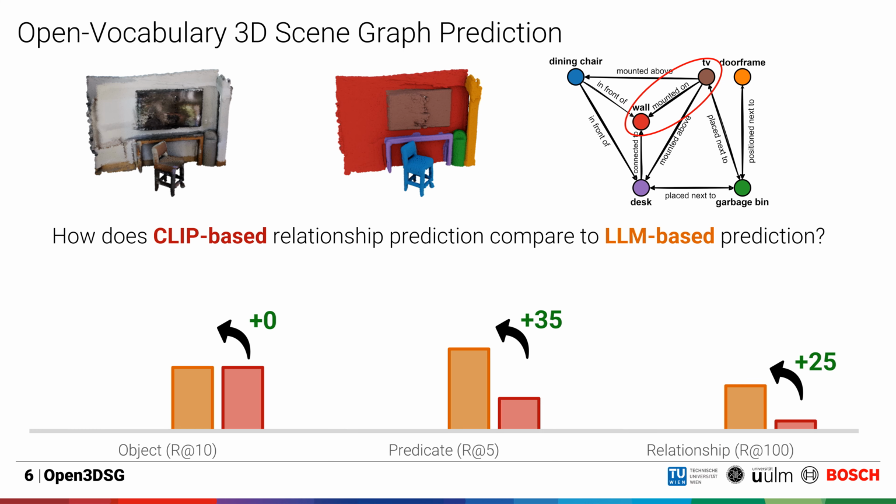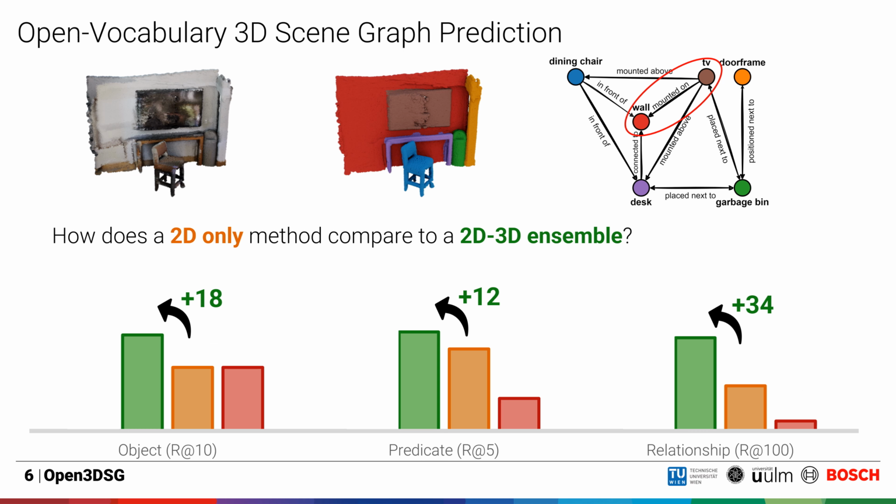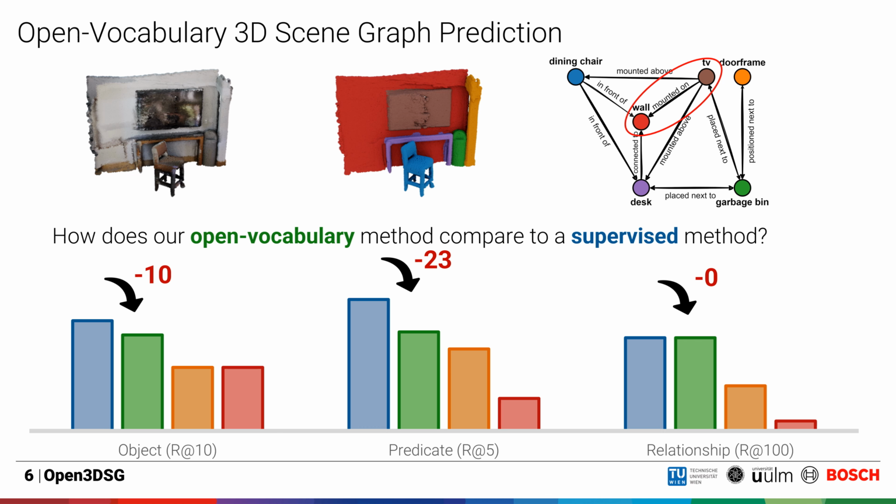When evaluating our model on the popular 3DSSG benchmark, we see large improvements for predicate and relationship prediction when comparing the CLIP-based predictions with our LLM-based scene graph predictions. We see further improvements when using a model trained with 2D and 3D data instead of a model utilizing 2D features alone. Similar to most open vocabulary approaches, our model still falls short of a fully supervised approach trained specifically on the benchmark classes. We aim to close this gap in the future.